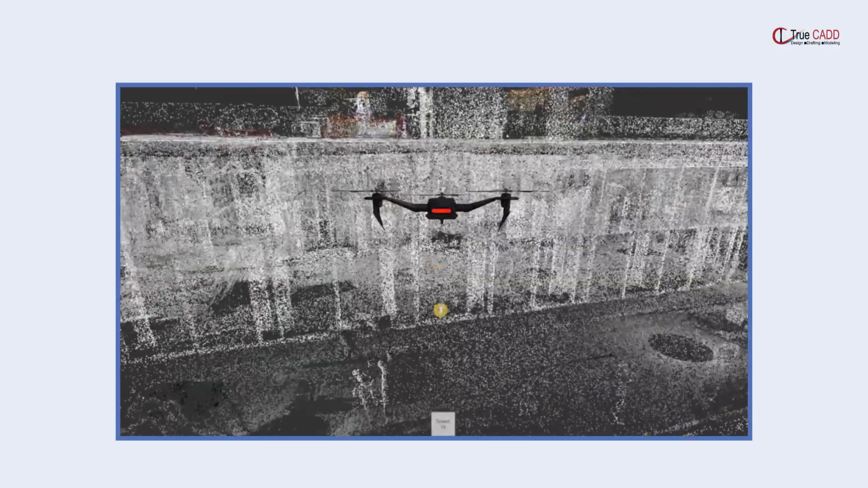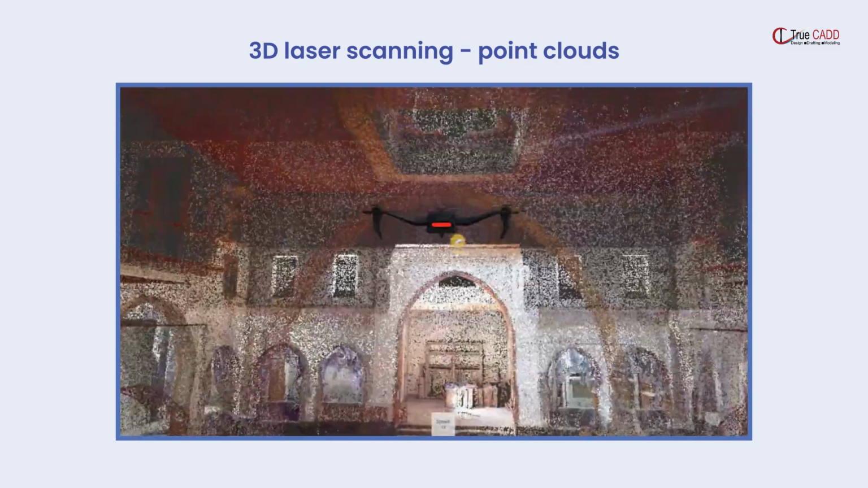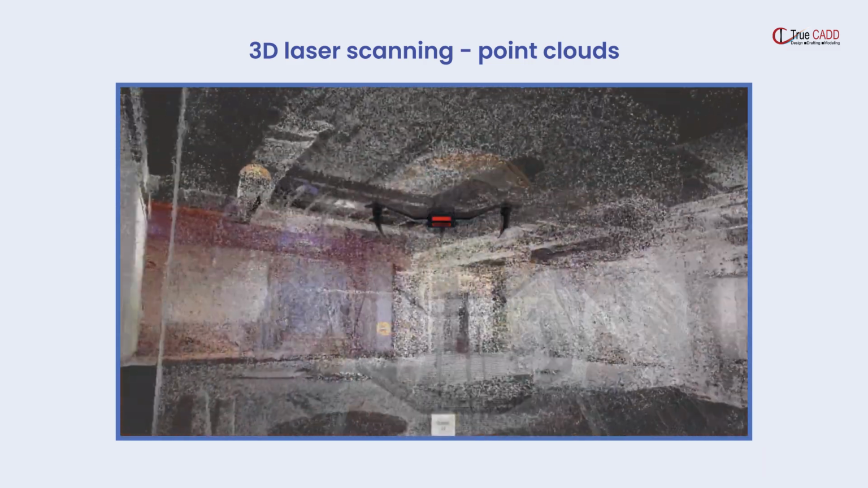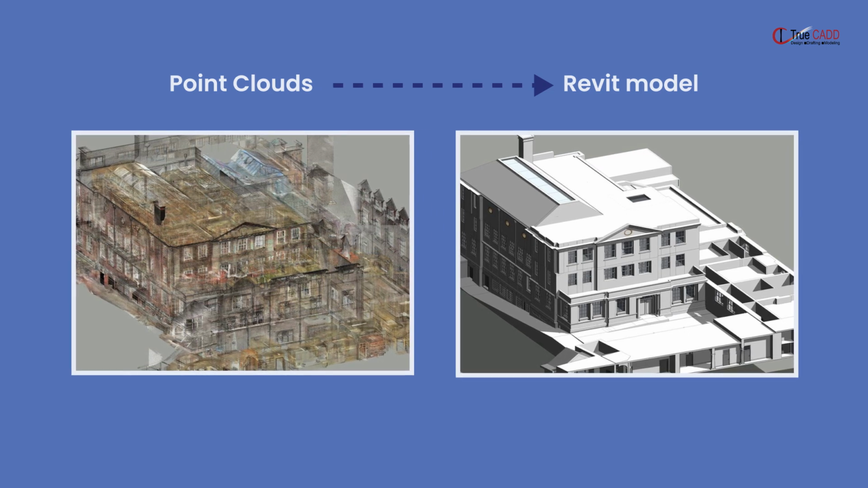It began with state-of-the-art 3D laser scanning, which captured every curve, corner, and intricate carving of the monument with high accuracy. This data formed point clouds, the foundation for the modeling process. From there, our team worked in Revit to transform the point clouds into a detailed building information model.